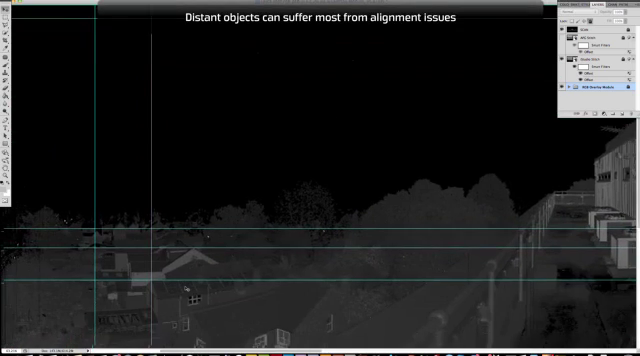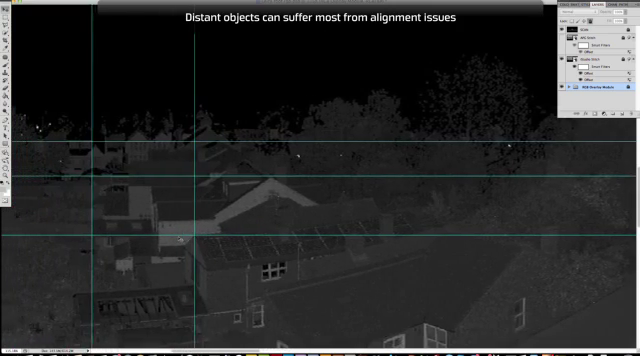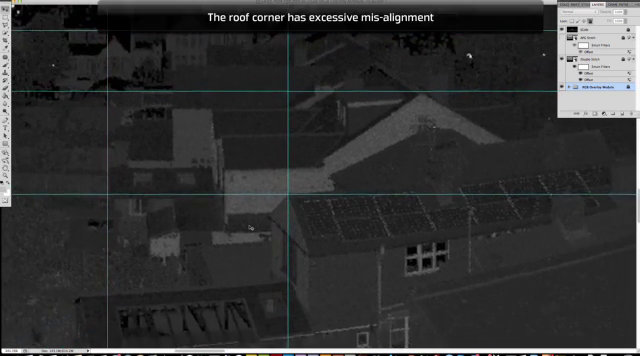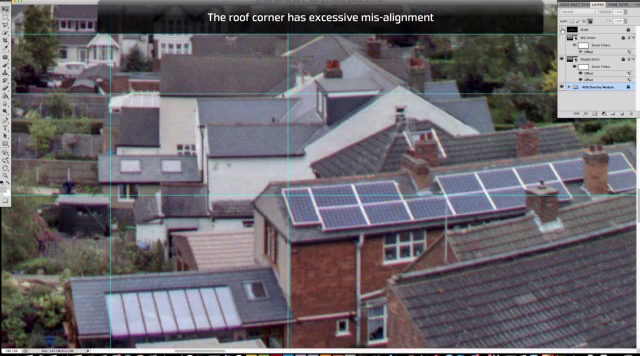If I scan down here, we'll find some objects in the distance which highlight the issue more easily. If I zoom in on the rooftop there, we've got a guide right on the top of the roof, and as you can see in the colour image, it is no longer on the rooftop, it's down the side. So there's quite bad misalignment there in the distance.